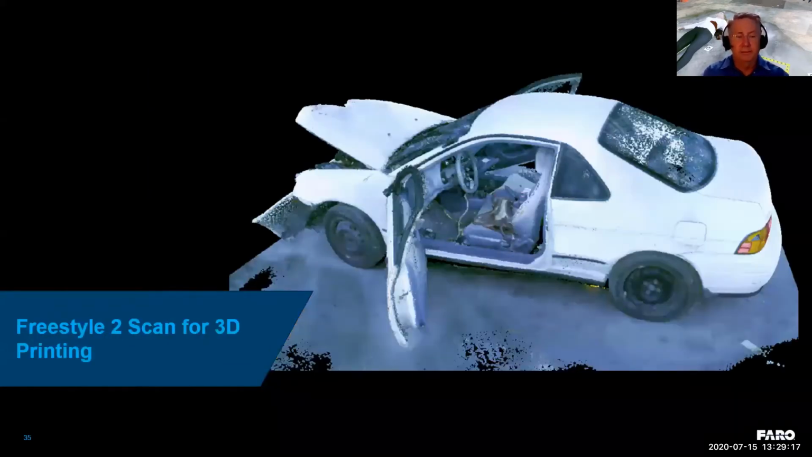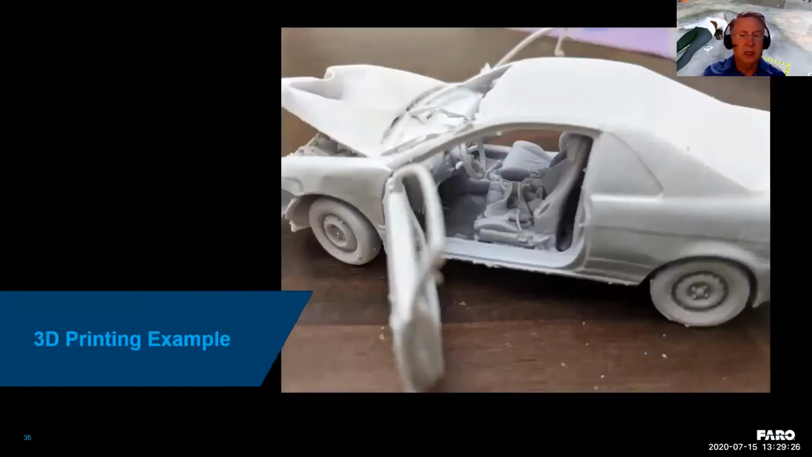So 3D printing is a very common topic that comes up. What can we do with our laser scan data, and can we 3D print it? And the answer is yes. So the image I just showed you was the scan. It was done up at Gabe's agency, and then was turned into a 3D print.